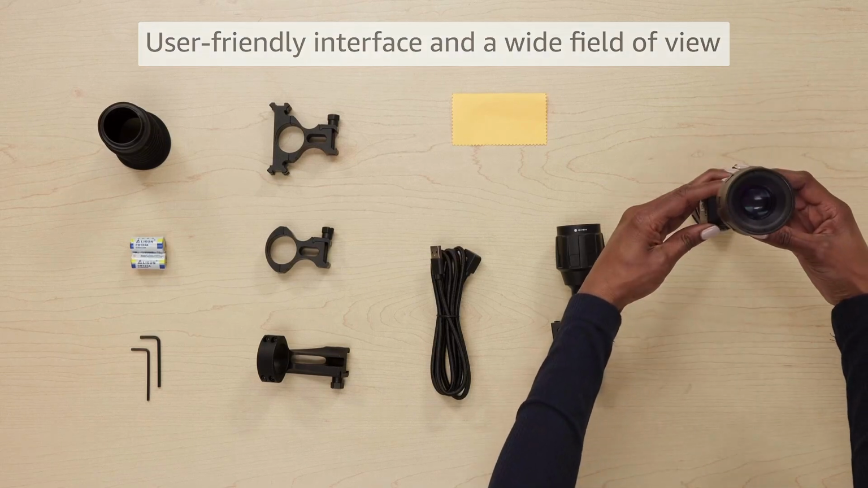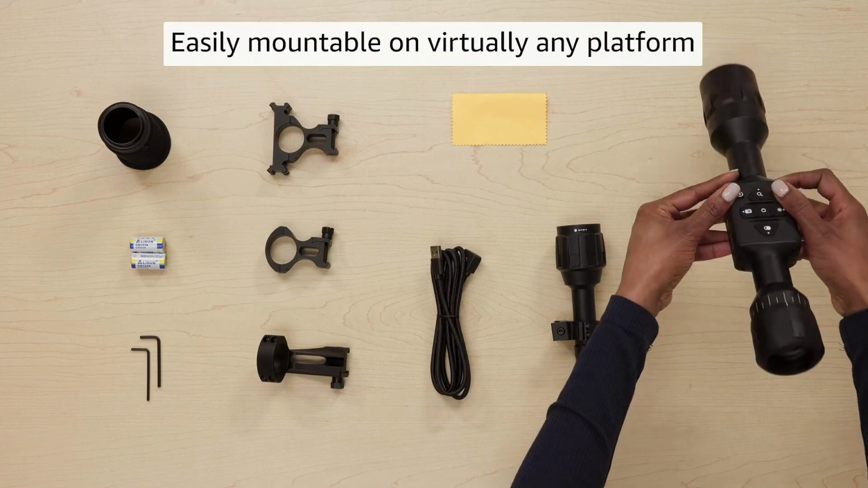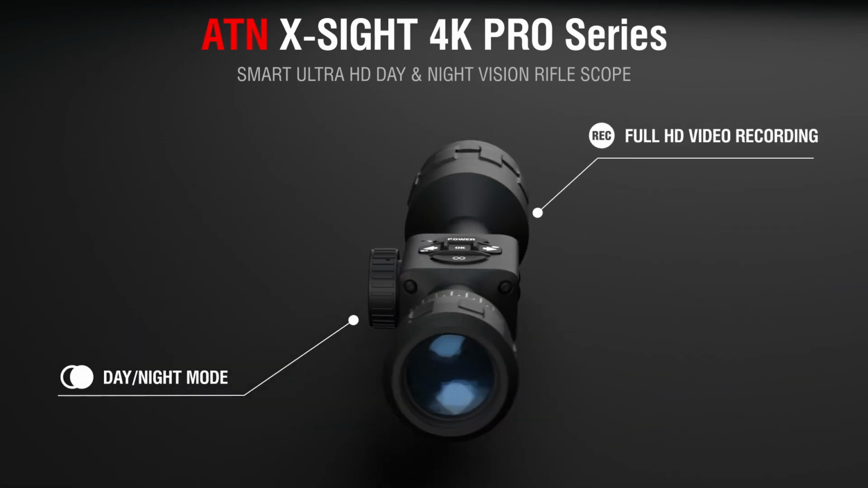High cost. Thermal imaging is more expensive than night vision. If you're on a budget, this could be a deal breaker. The price for a good thermal scope can be significantly higher, especially the high-end models.